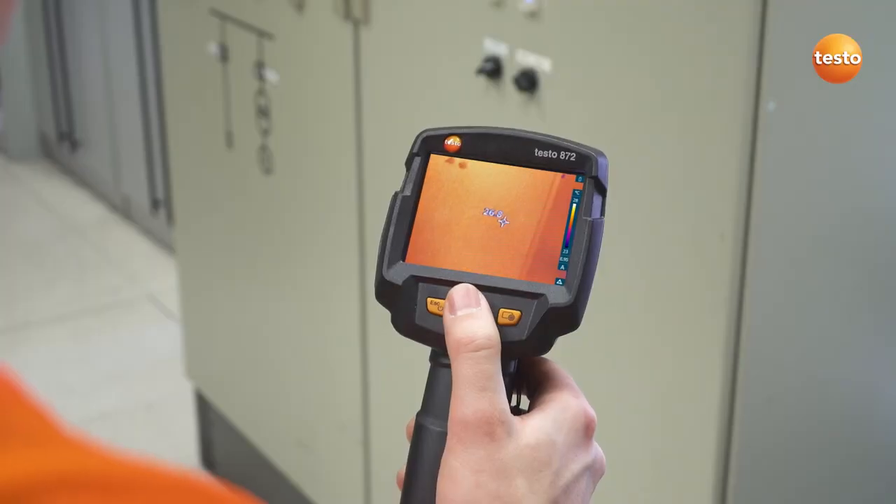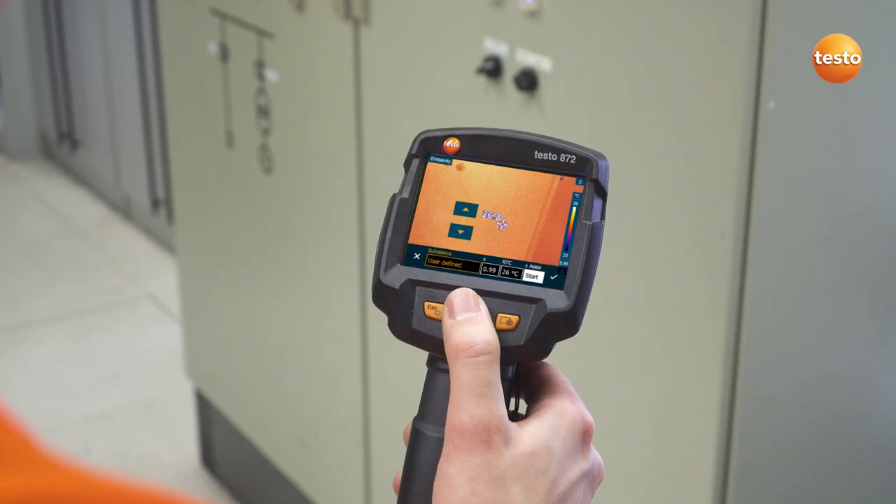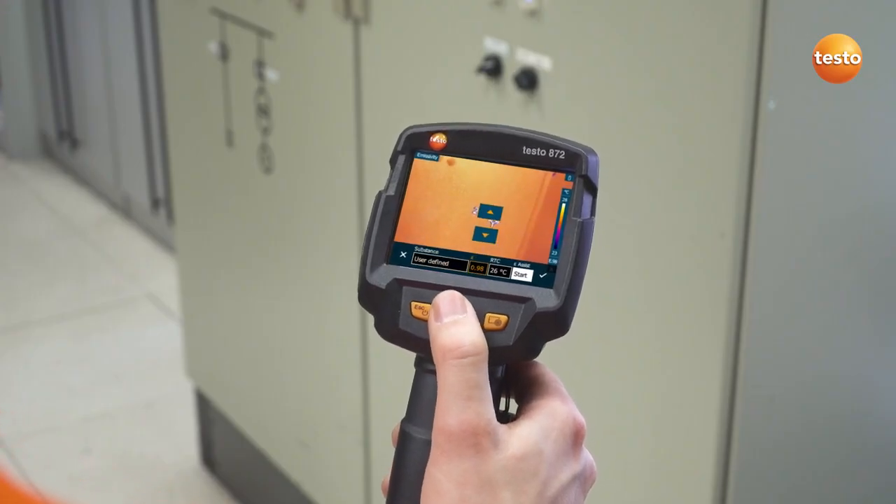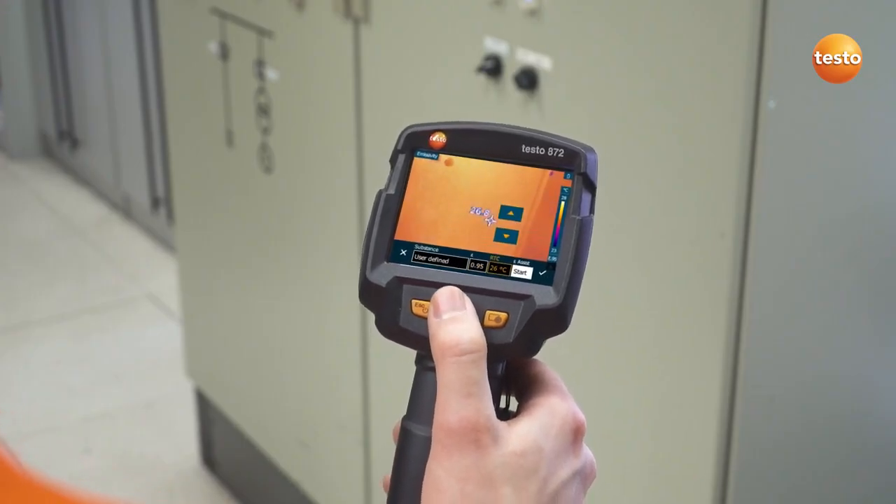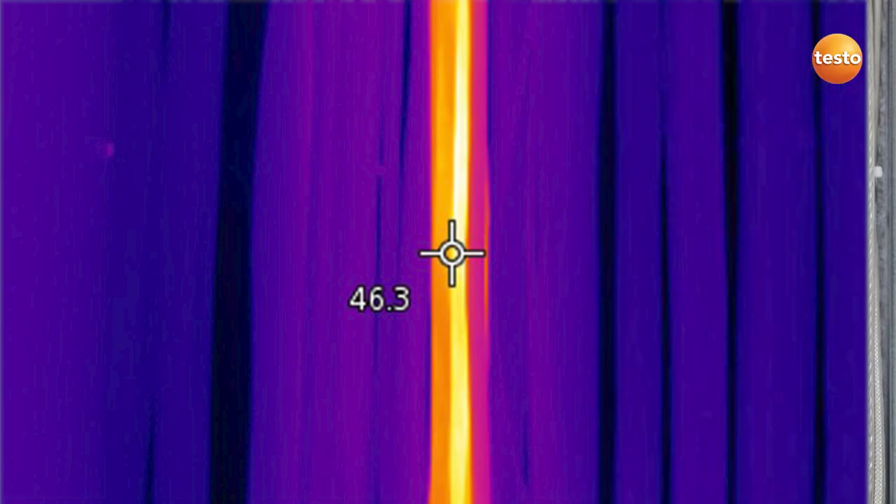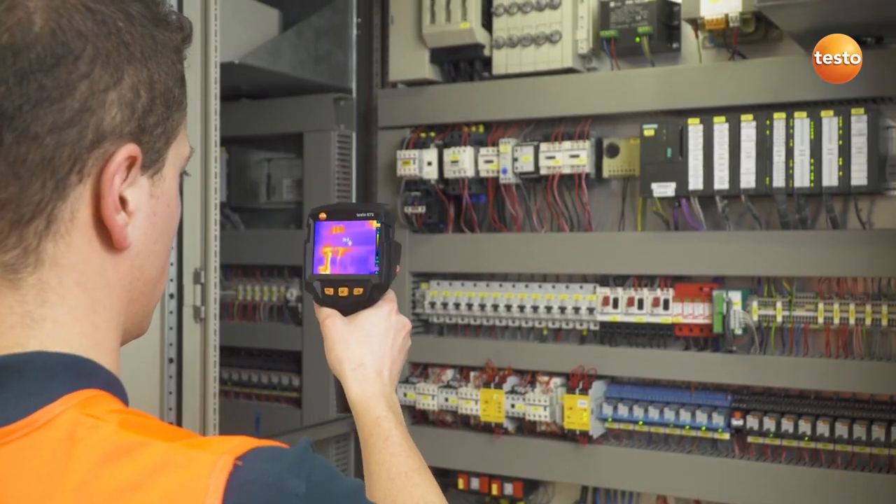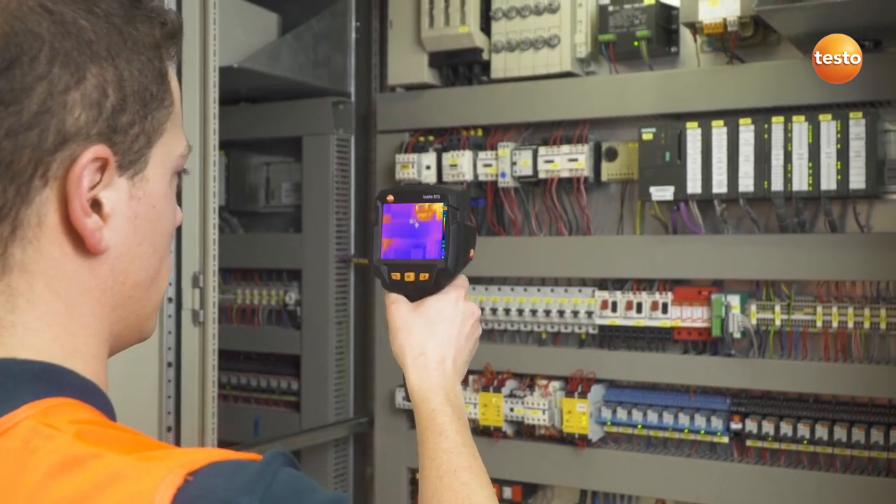In addition to the ambient temperature and scale, we first have to set the emissivity of the measurement object. In this case, an emissivity of 0.95 is recommended. However, before we concern ourselves with fuses and circuit breakers, we check the wiring load on this cable here. Everything's fine. In the switching cabinet, we're looking for overheated components.